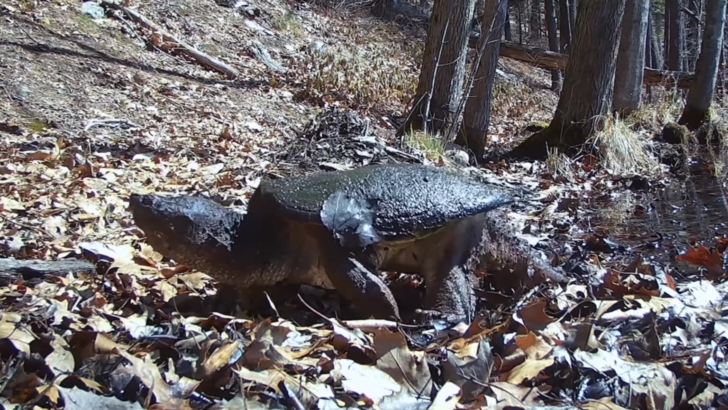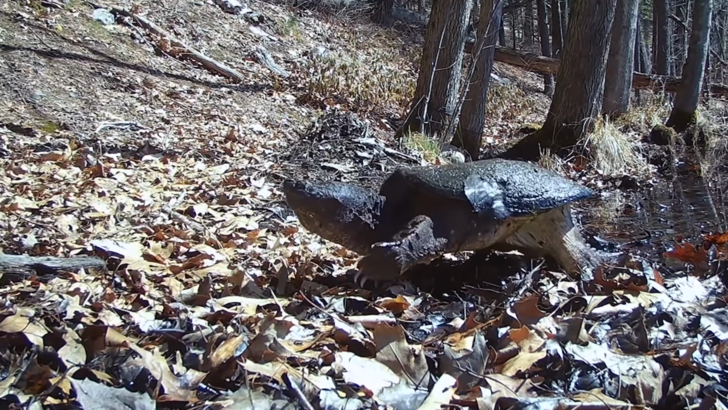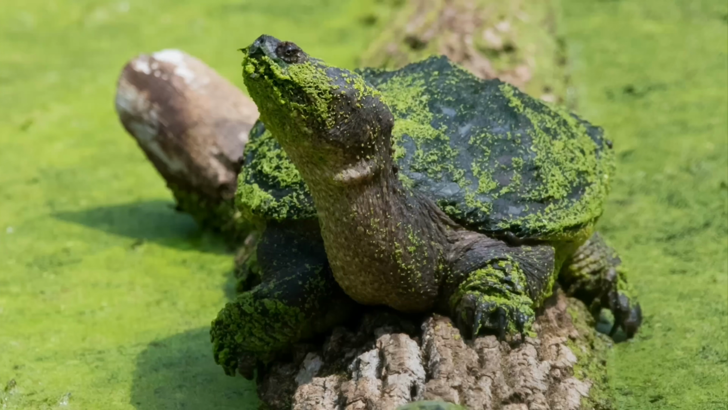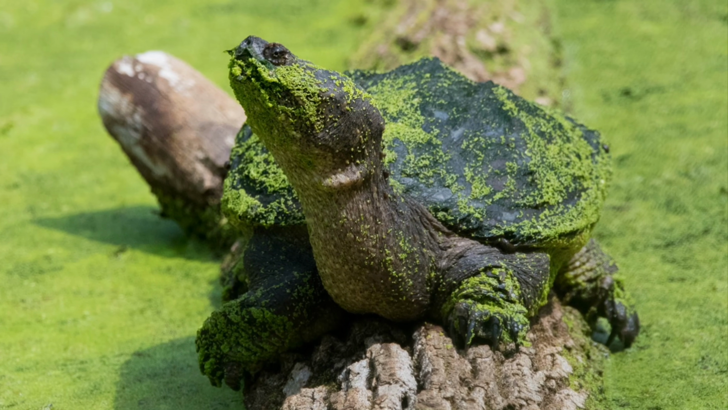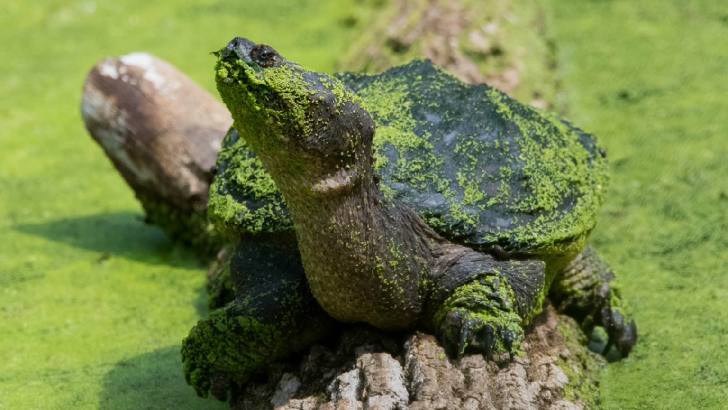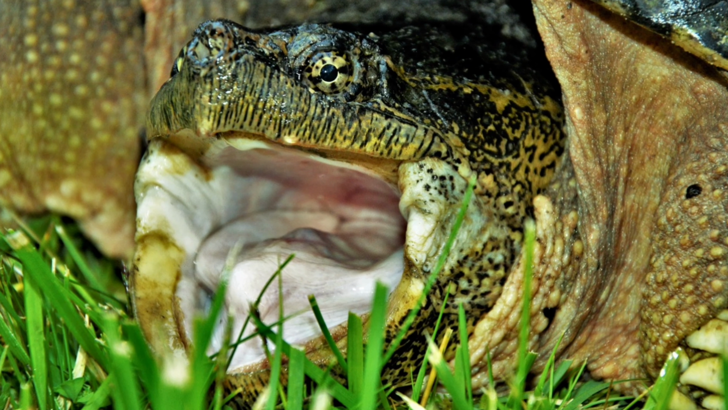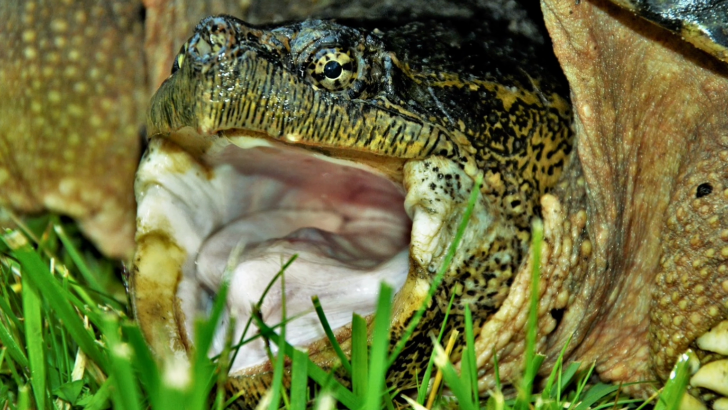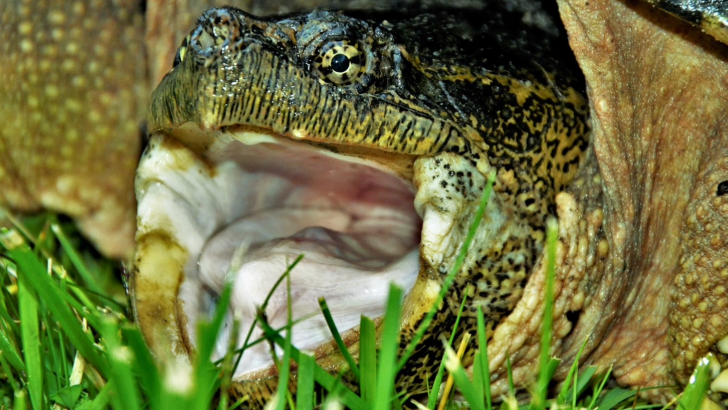Even though these turtles are rather slow, it's not the speed of its legs we need to watch out for. It's the speed of its bite. These animals can stretch their neck out super far when attempting to bite enemies. Also, fun fact, the snapping turtle has one of the strongest bites in the world. With their sharp beaks and quick reflexes, they can easily do lots of damage to humans. If one bit your finger, it would most likely take it clean off.